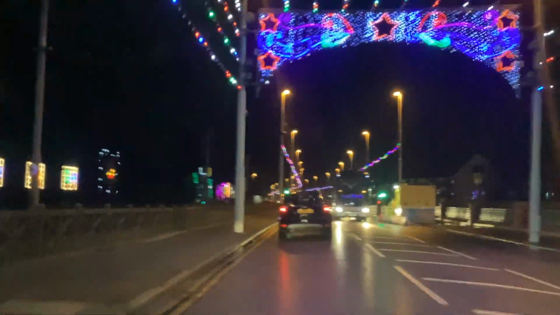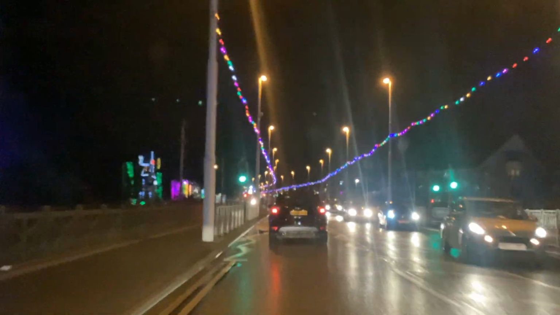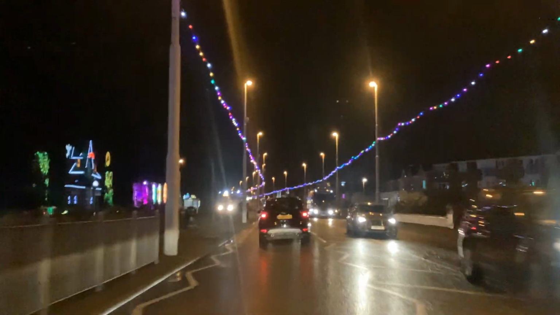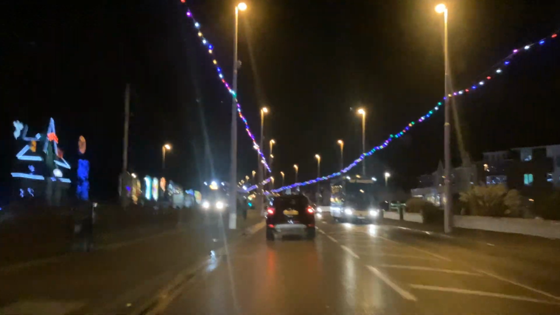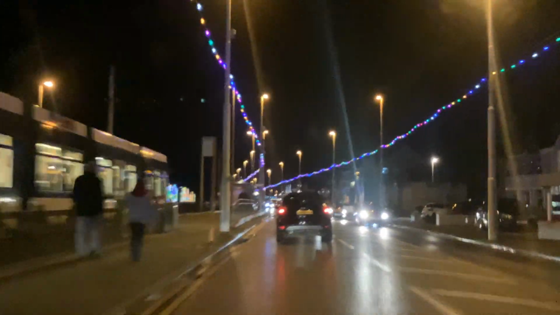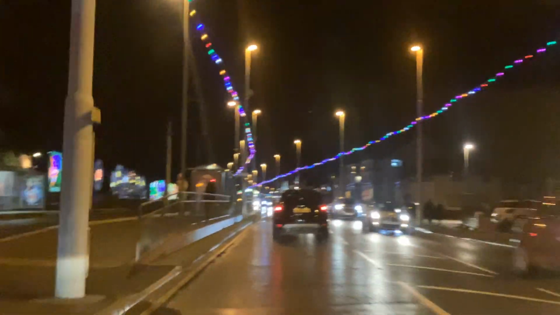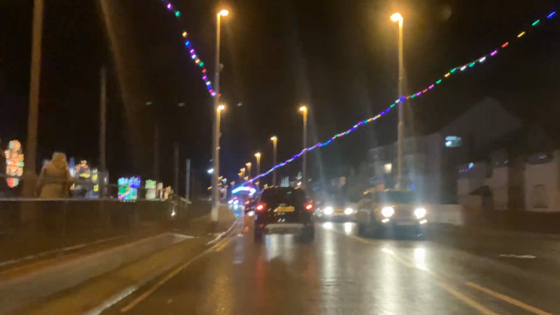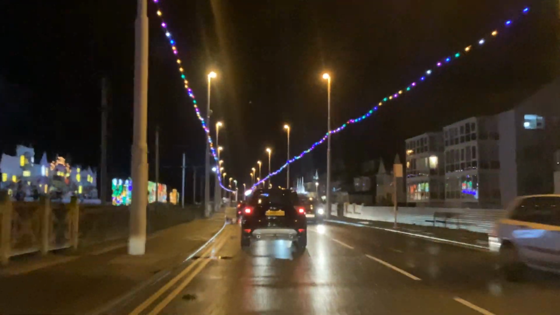So I'll turn round down here at Red Bank Road, and then you'll be able to have a proper look at the ones like the haunted house here on the left hand side. It's not the best of pictures, the way the angle of the camera is. Obviously if you carry on along this road it'll take you to Bispham, and after Bispham is Fleetwood.